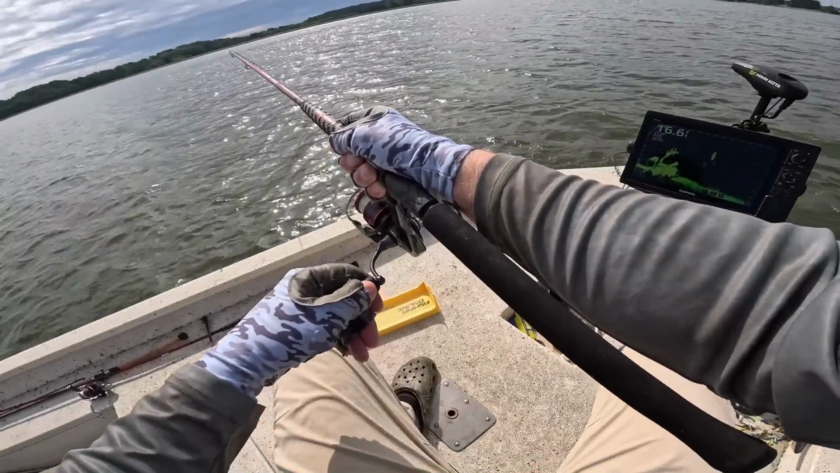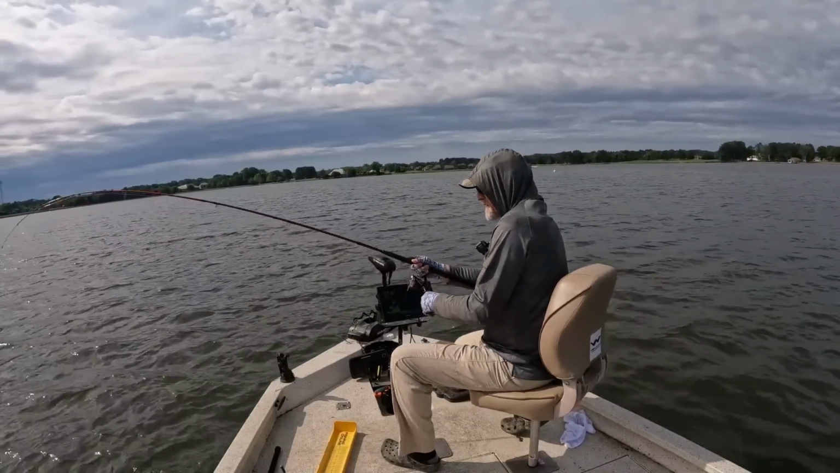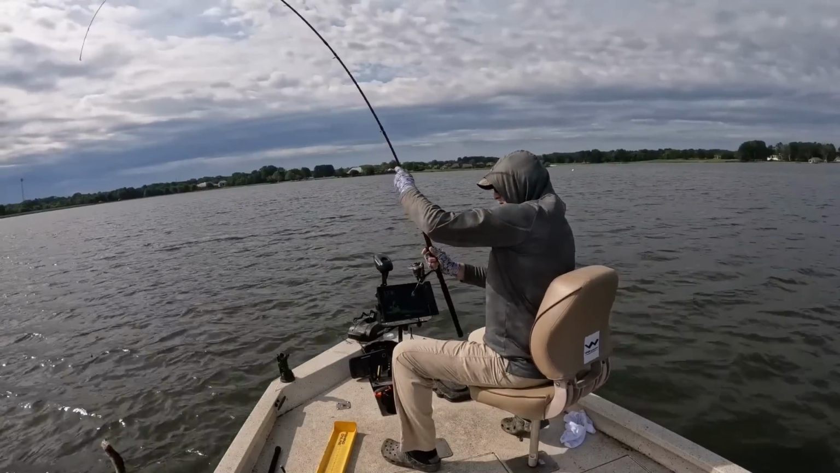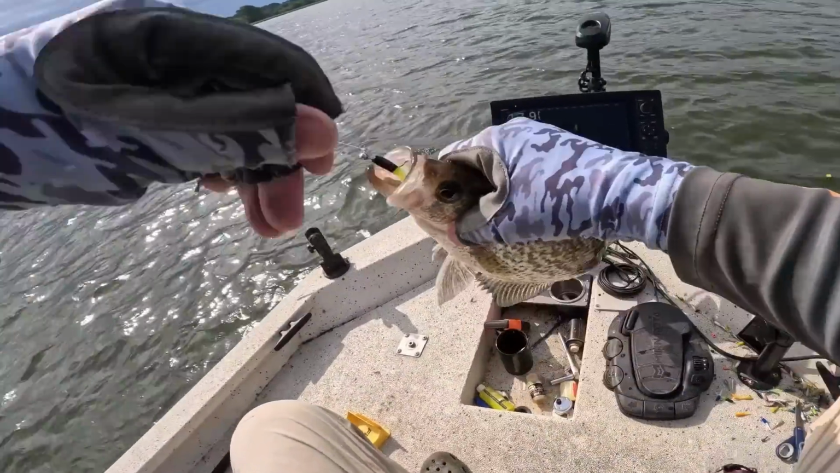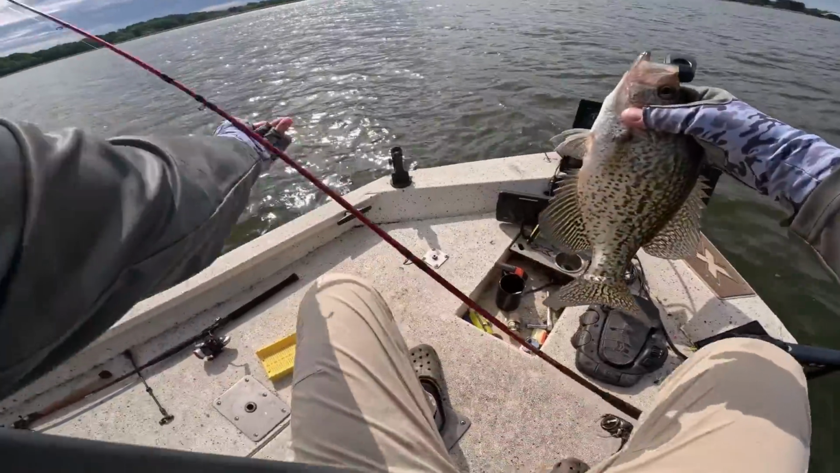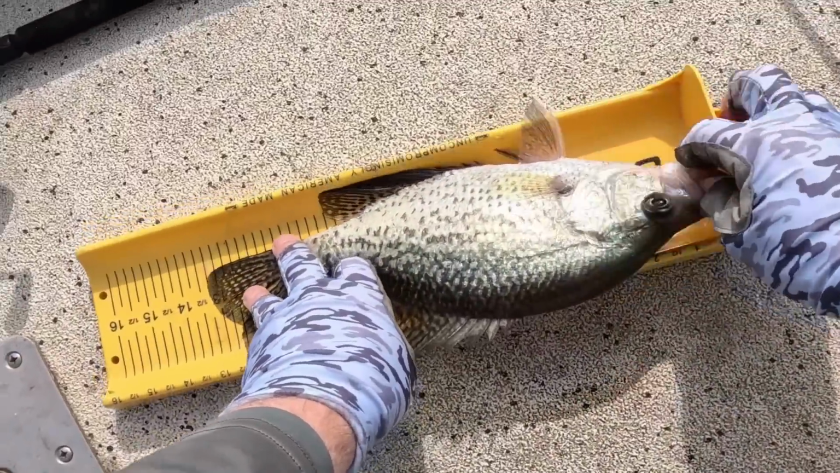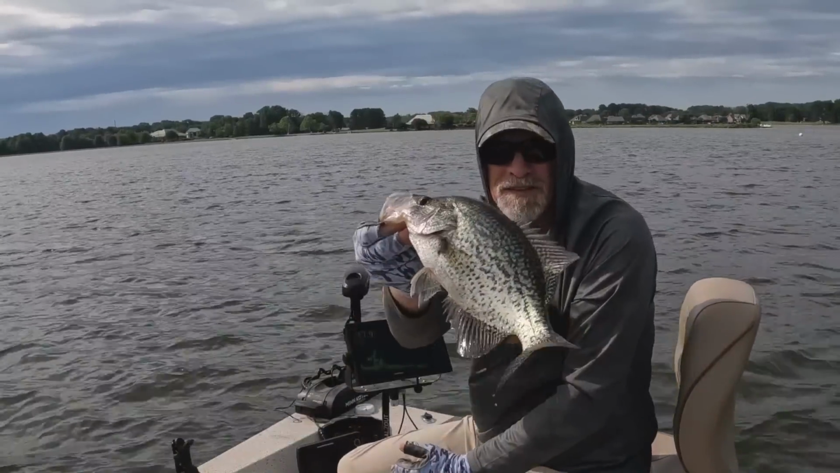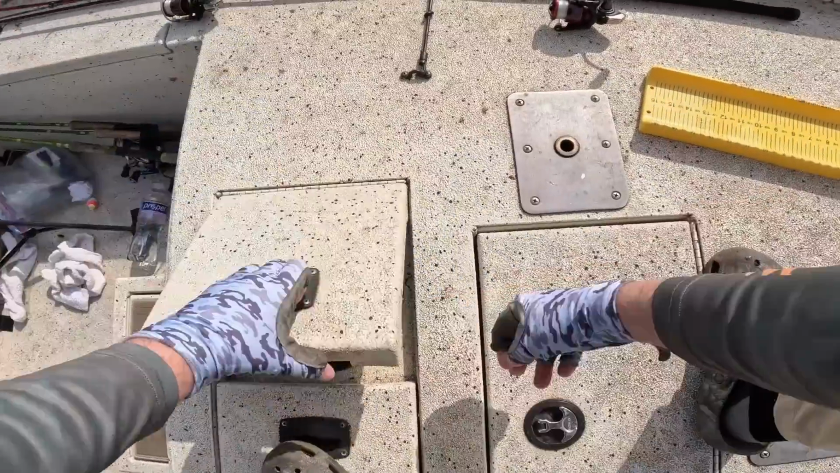He decided to come up and take a bite. That's what I'm talking about. Get in here, dude. The sun popped out and you decided to get something to eat. That's exactly what I'm talking about. You get to go in the boat. Look at that one. 13-inch black crappie. Yes. Nice one.